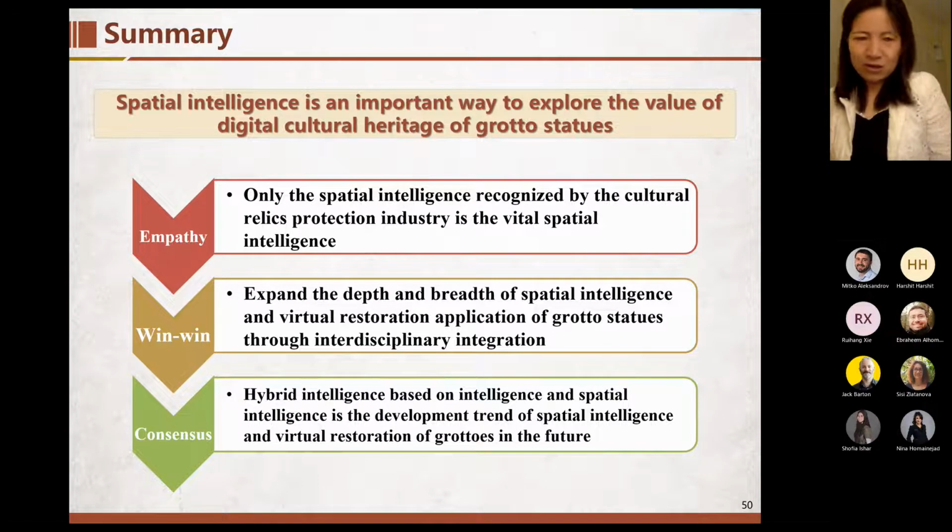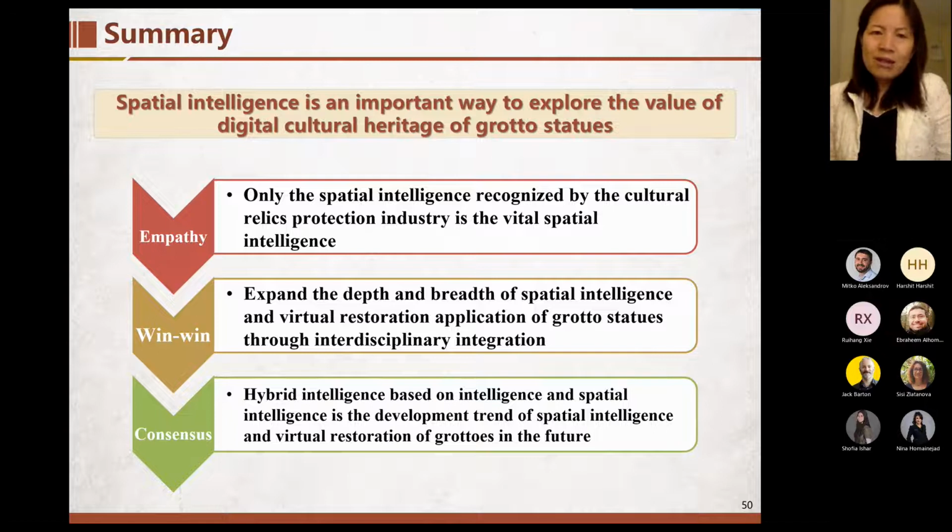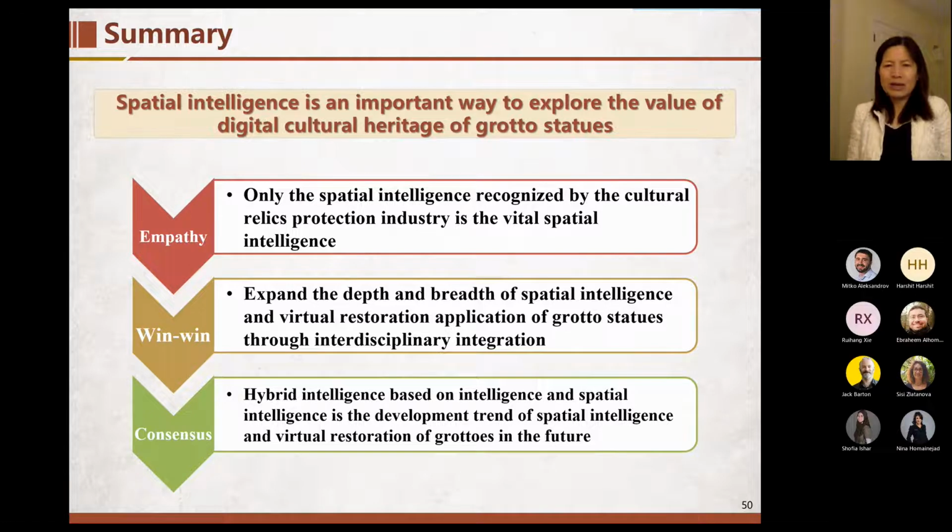I think it's very useful. And another thing I want to share with you, maybe we need to expand the depth and the breadth of the spatial intelligence and virtual restoration application of the Grotto statue through interdisciplinary integration. So that's what I mean several times.